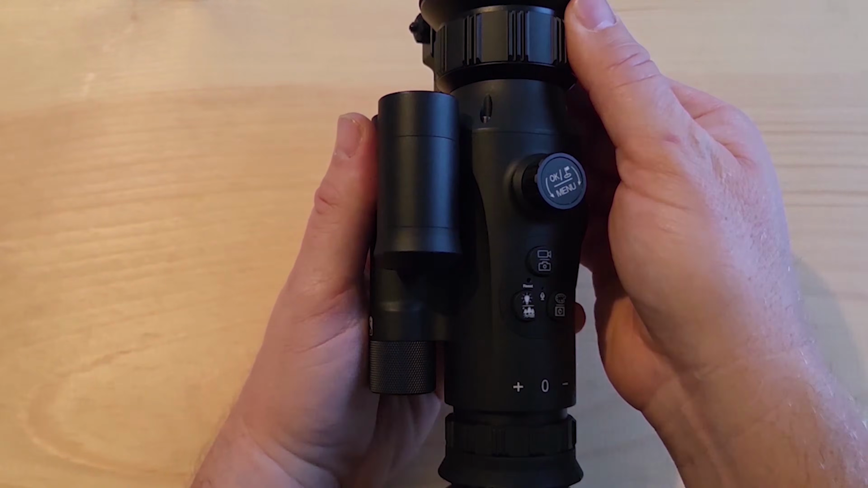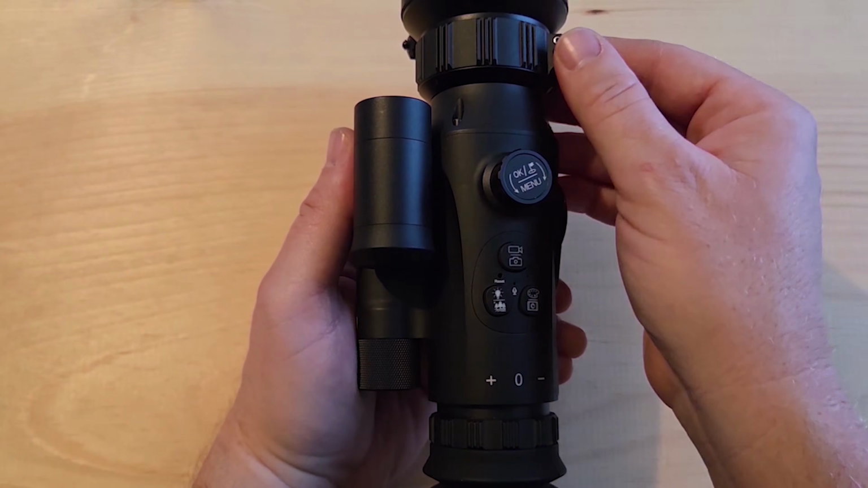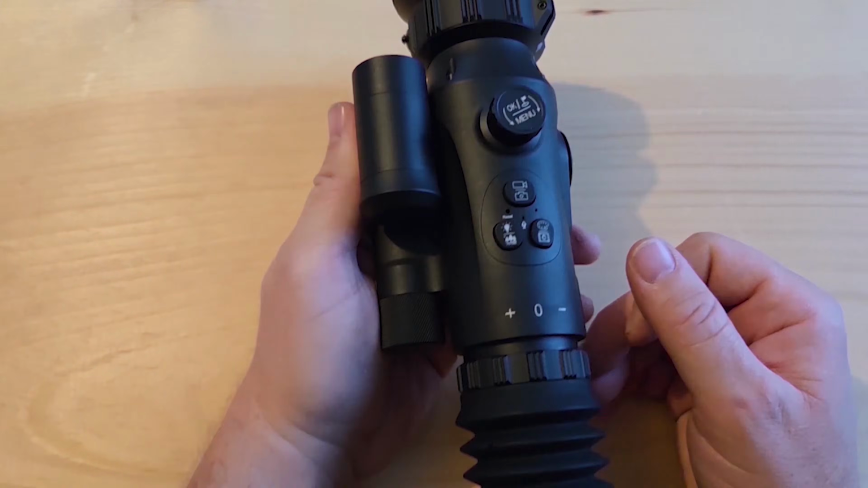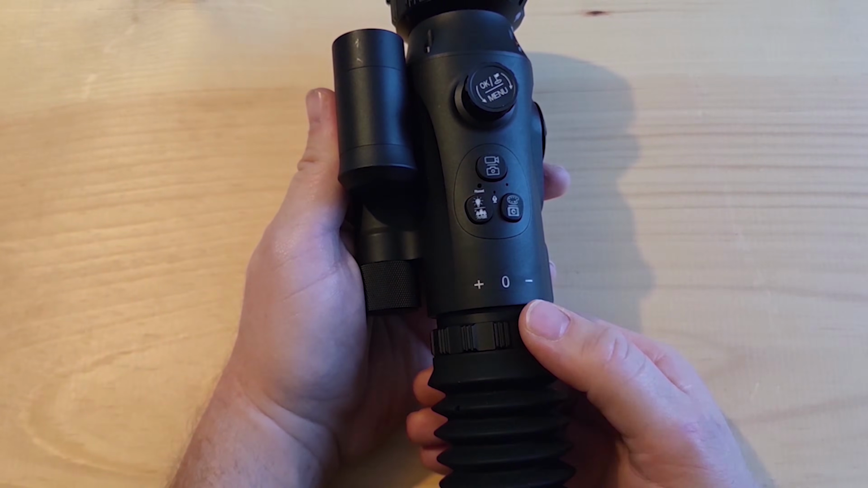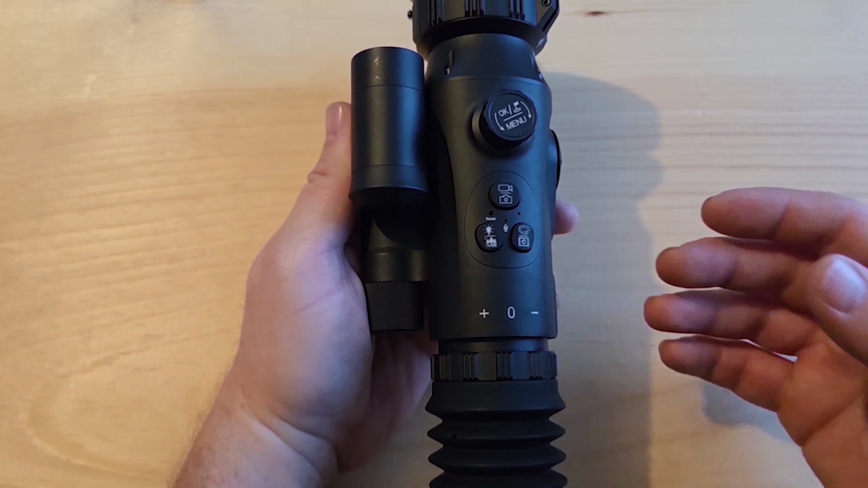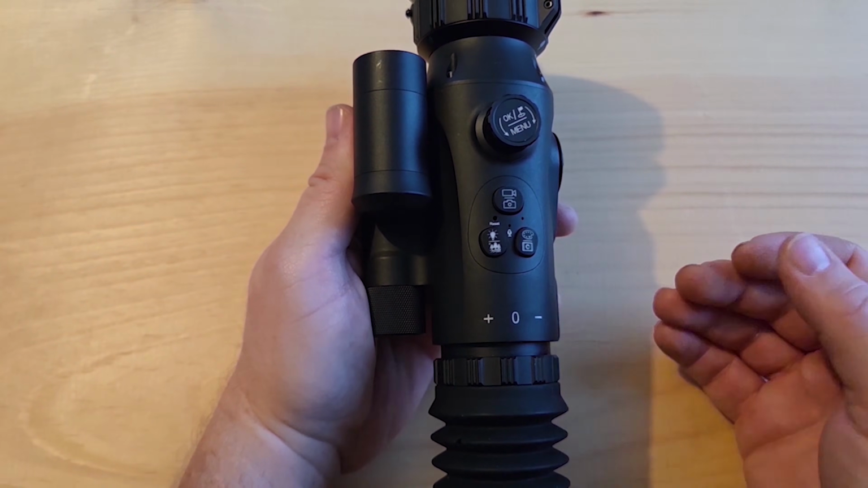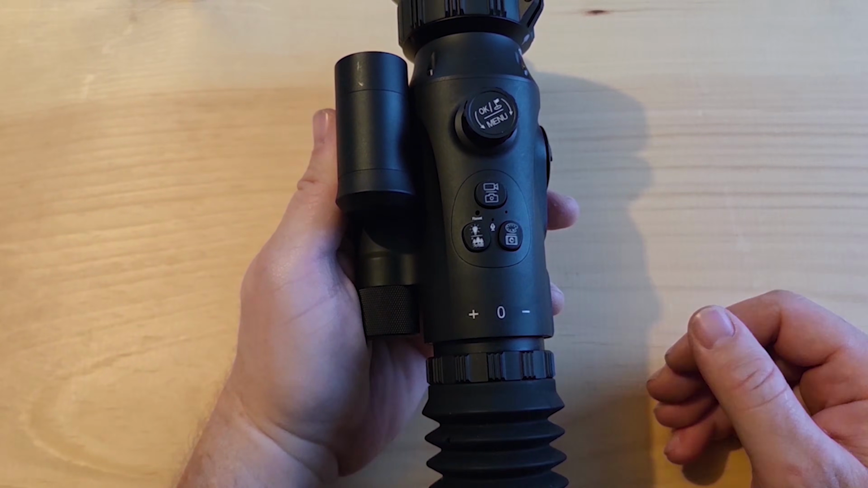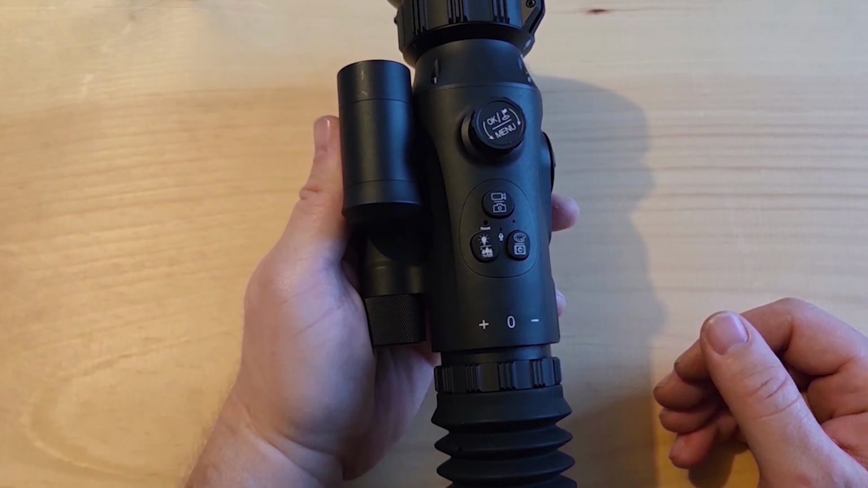Right up here, we have our focus ring, so you can adjust the image to the clarity that you want, and then you should be able to get that in focus decently. Right back here, we have the ocular adjustment. This will adjust the reticle to your eye. Everybody's is a little bit different, and it'll make it nice and crisp. You just adjust this plus or minus, and it should make everything work pretty good for you.